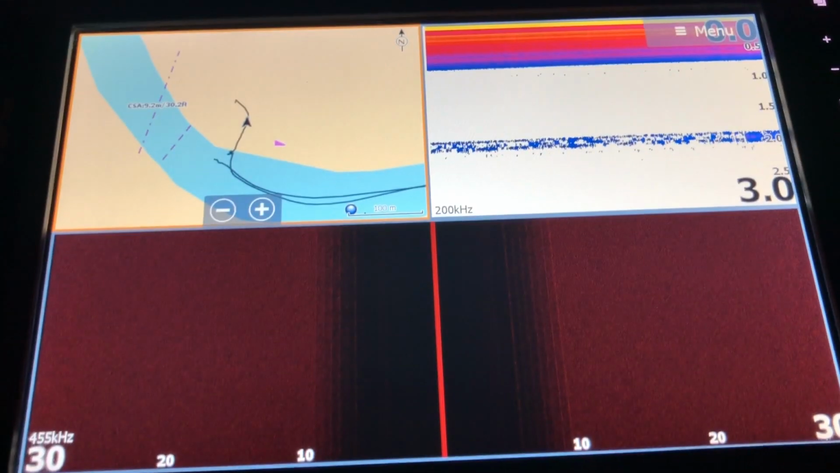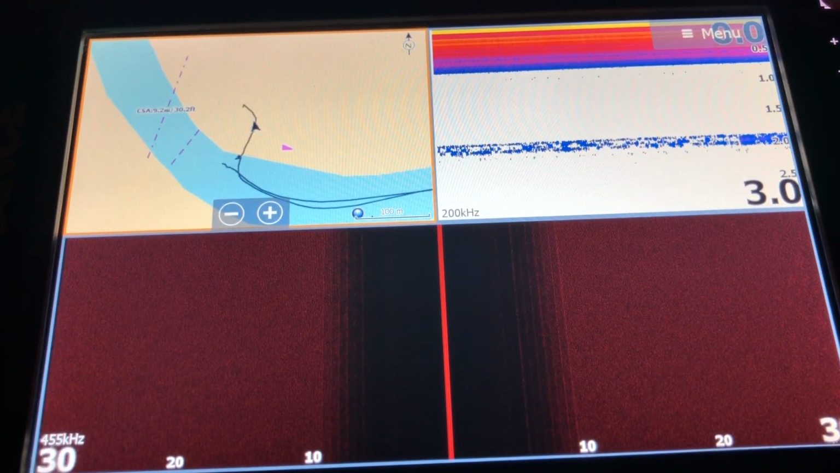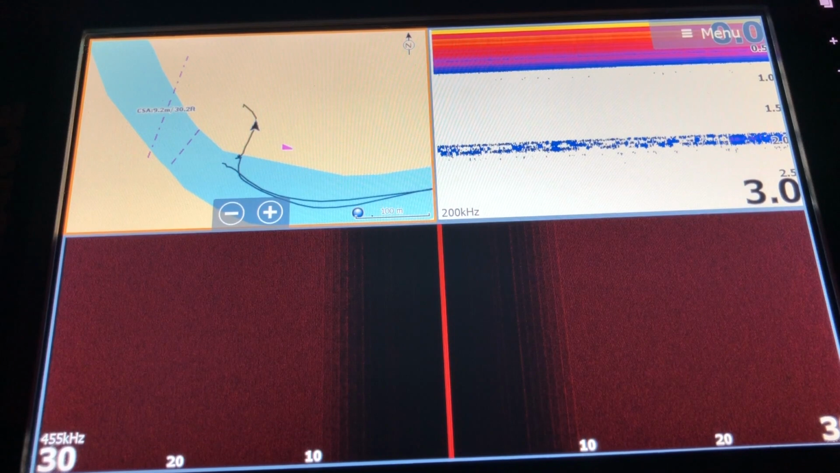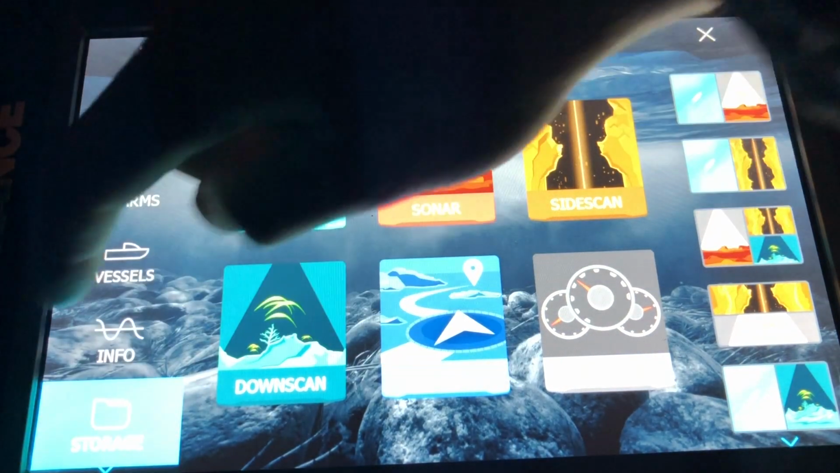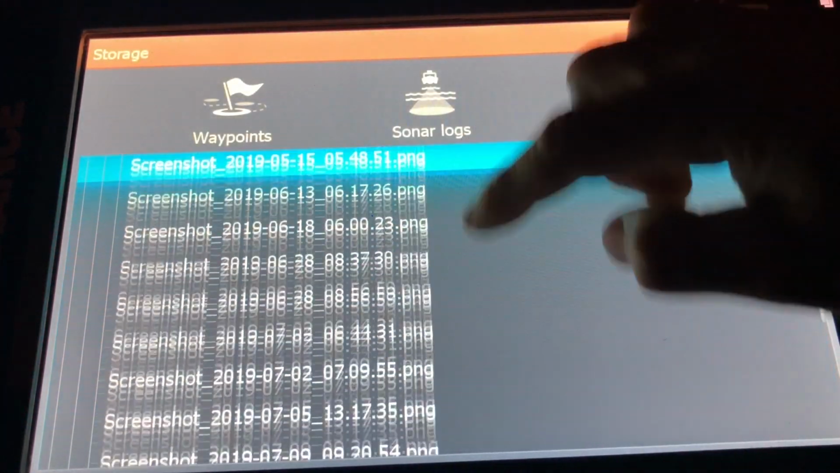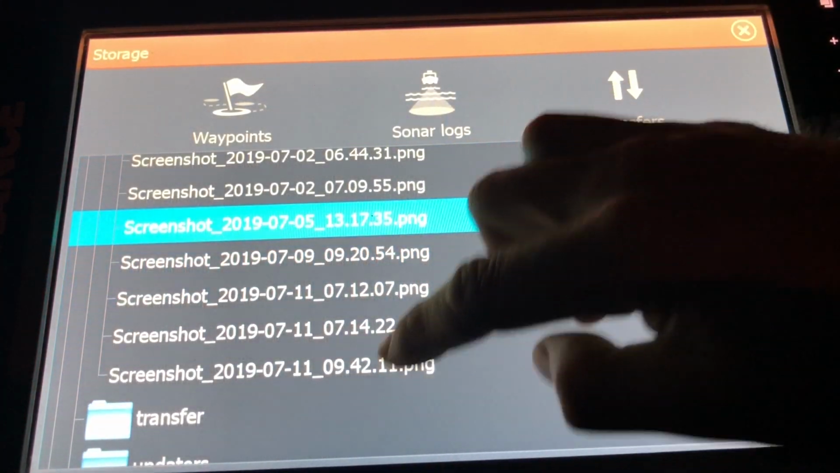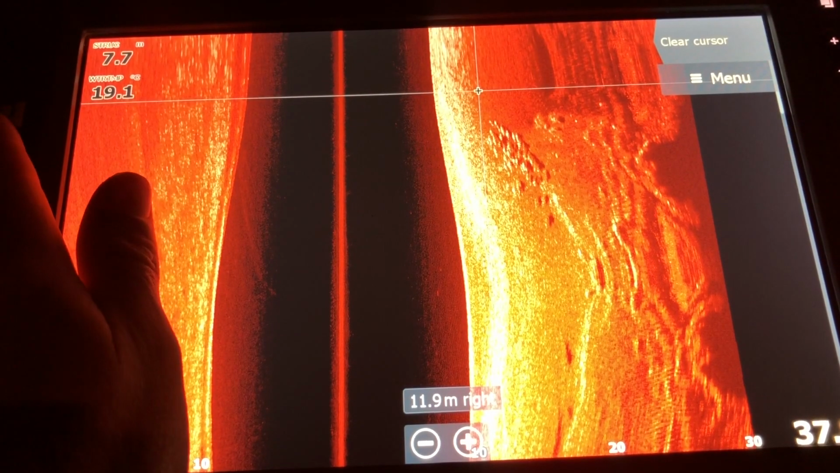I want to show you some screenshots of the last 2 weeks of fishing around Brisbane. There we go, pages. Storage, my file, screenshot. So here we go. This is yesterday. Let me just cover up that.